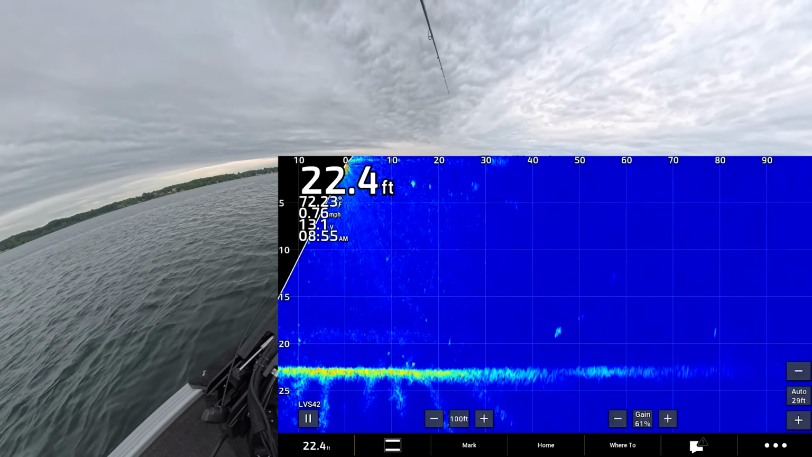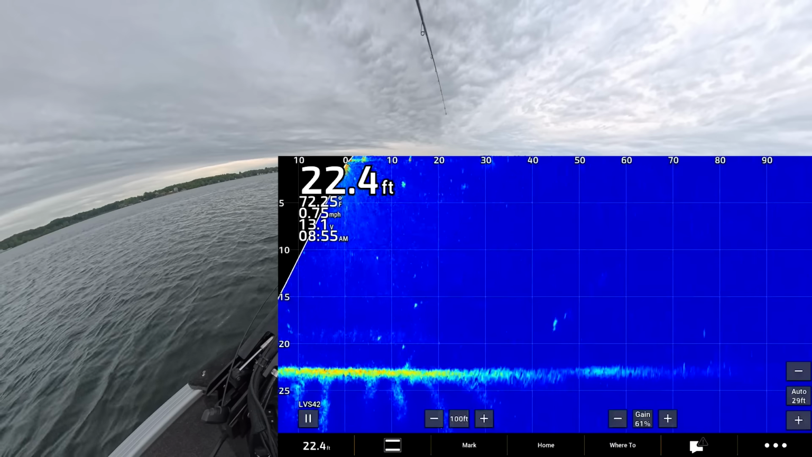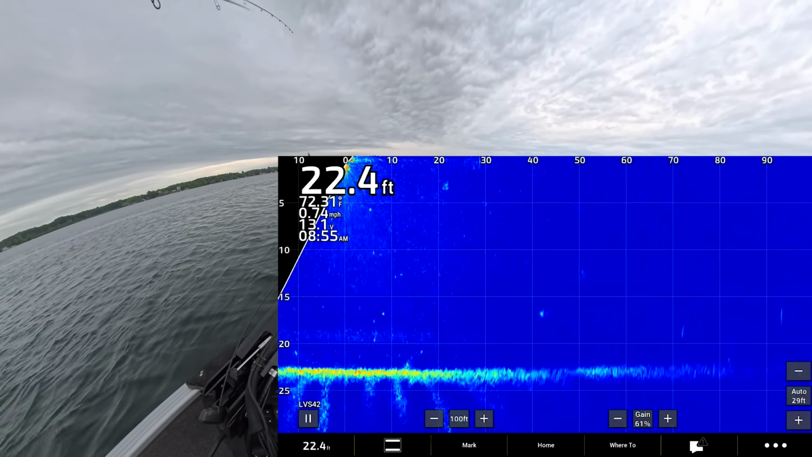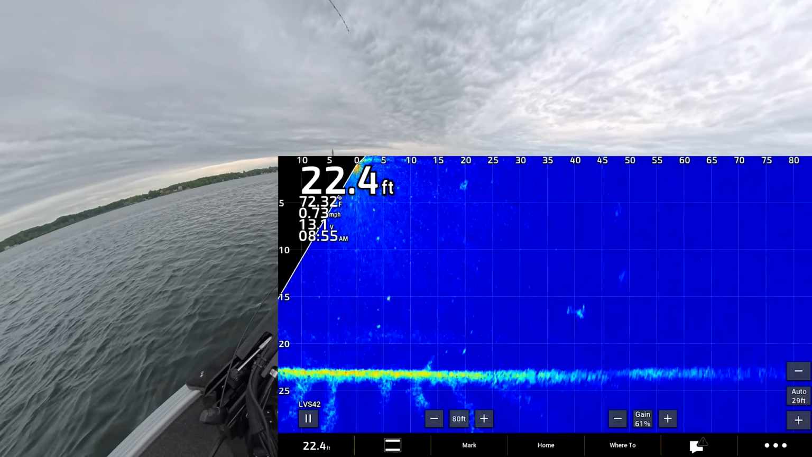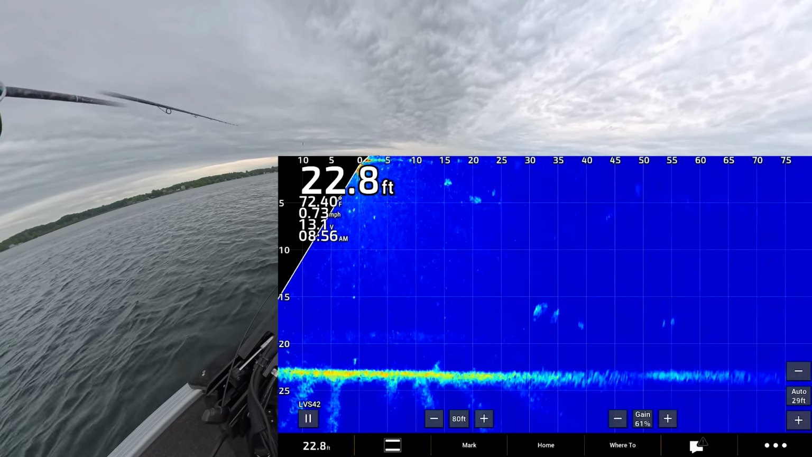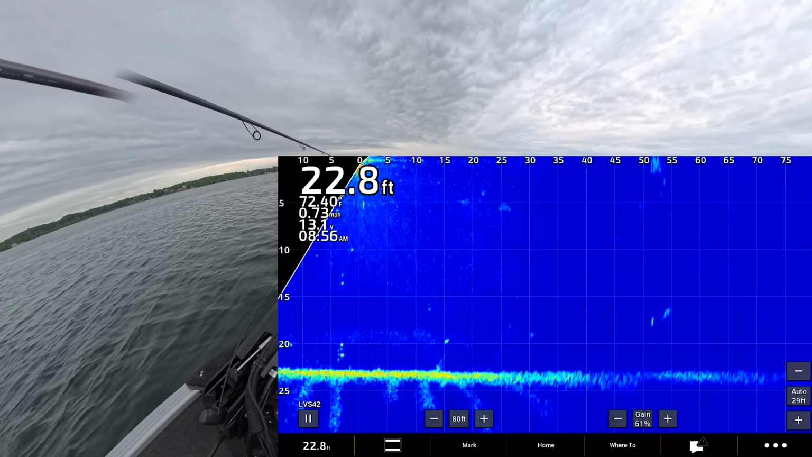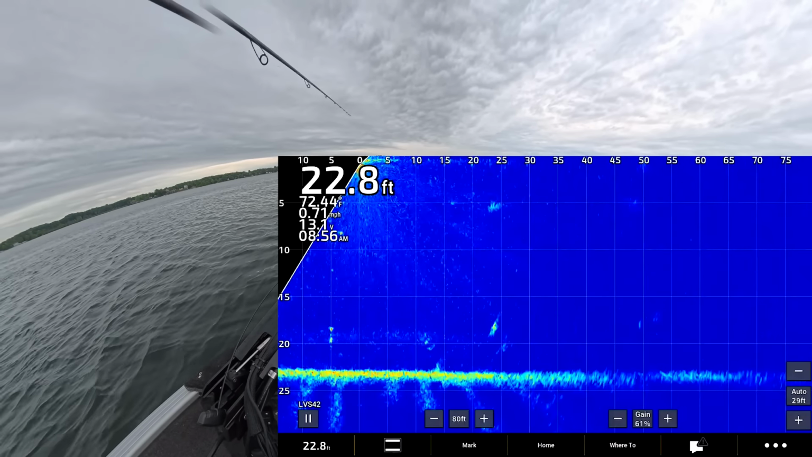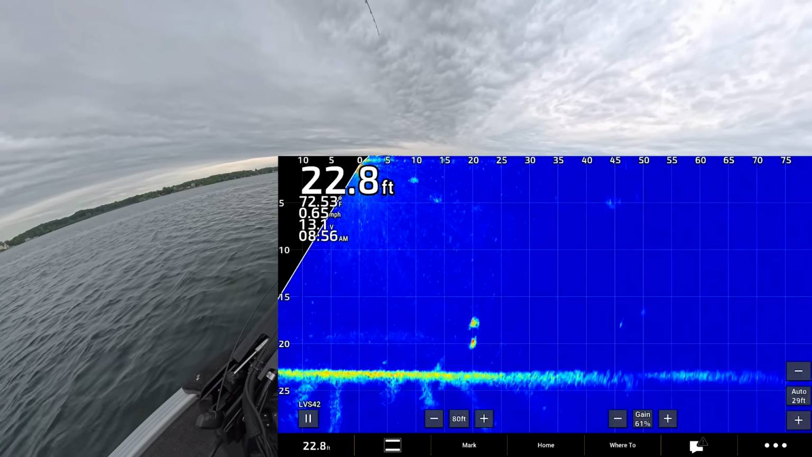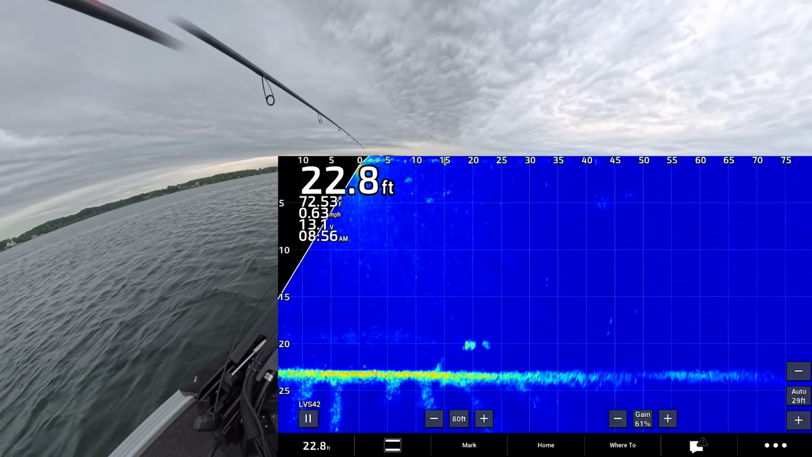This is crystal clear water. This is Lake Nipissing, south of Lapeer, Michigan. So let's suck this in. Everyone says online 80 feet is kind of the jam. Do a little shorter cast. Right on the money, 45 feet.